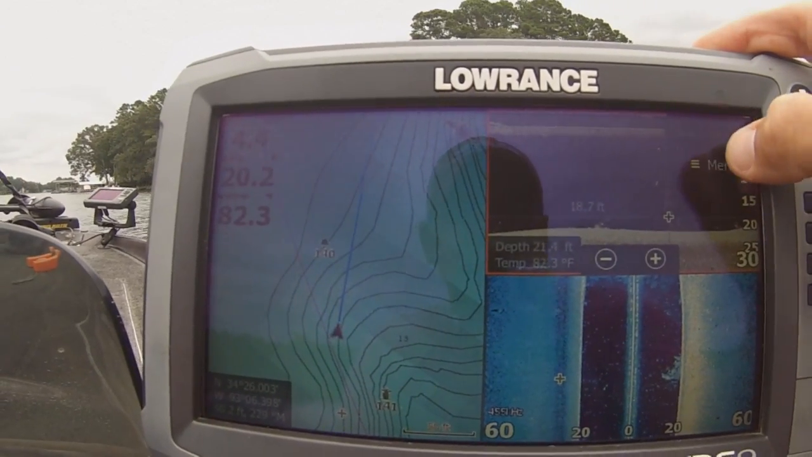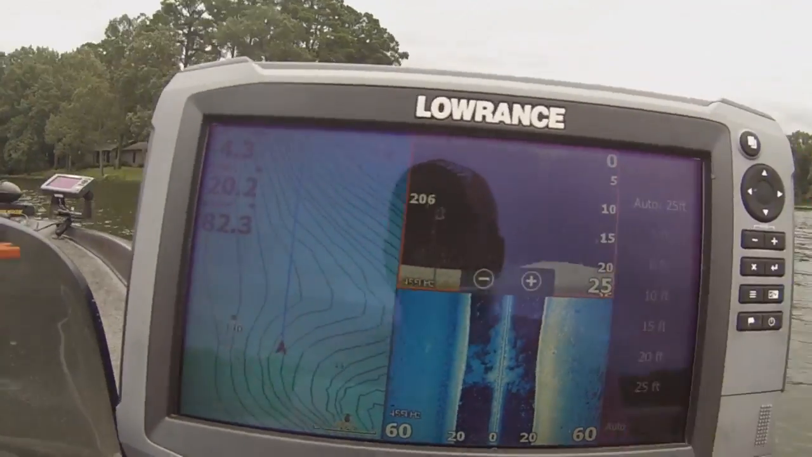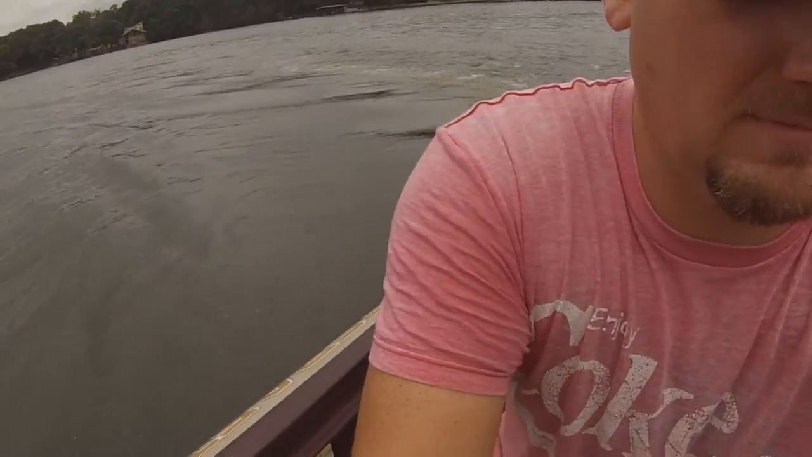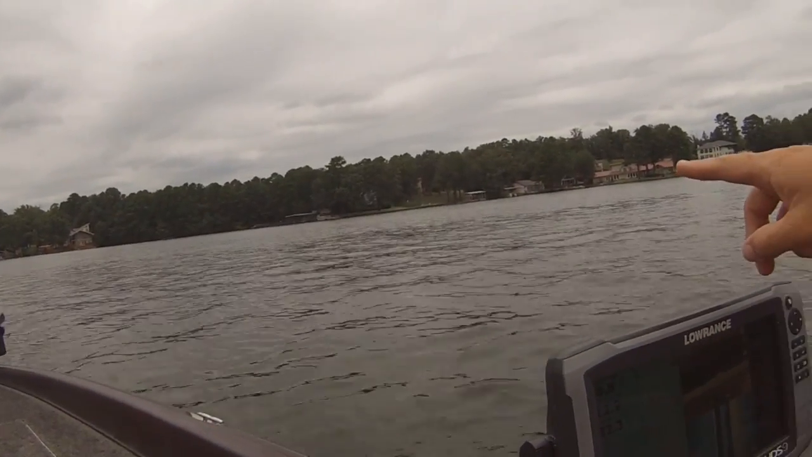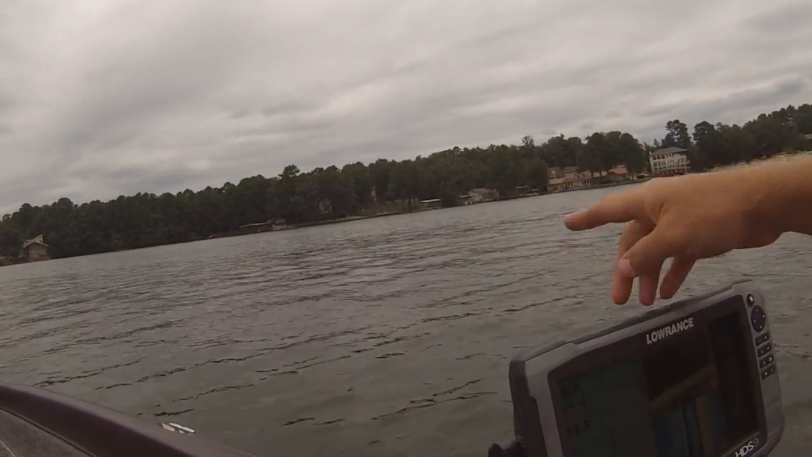Found a new brush pile. Alright, so I've dropped my buoy out there. Now, let's go get it. Now that I have the brush pile in the general vicinity marked, I know that I swung back around. I know that I'm to the left of it. And so the marker buoy, I don't know if you can see it, it's right there. So the brush pile ideally should be between me and that marker buoy.